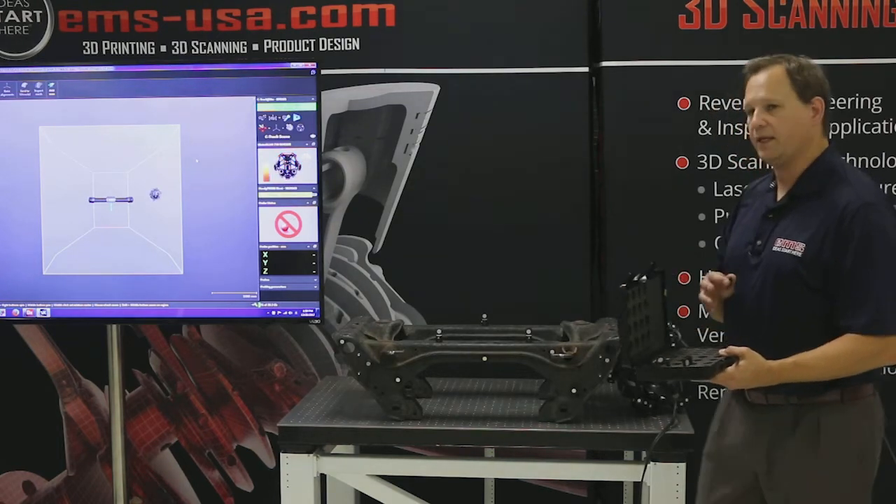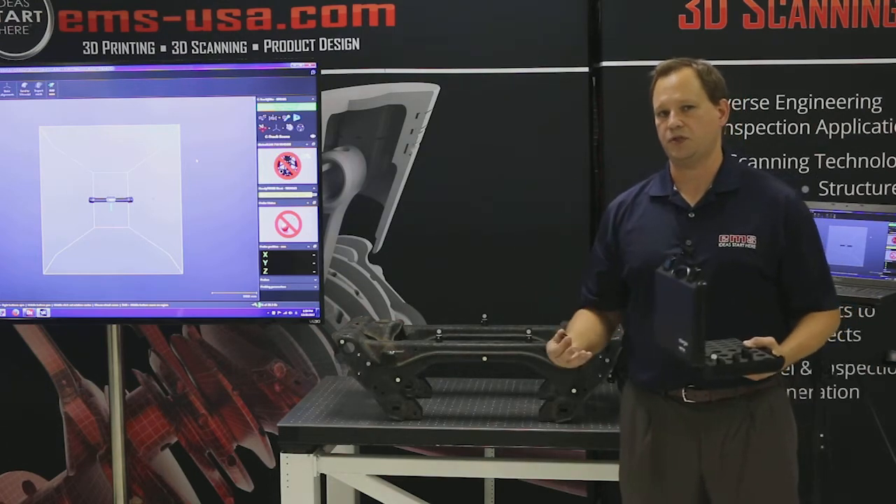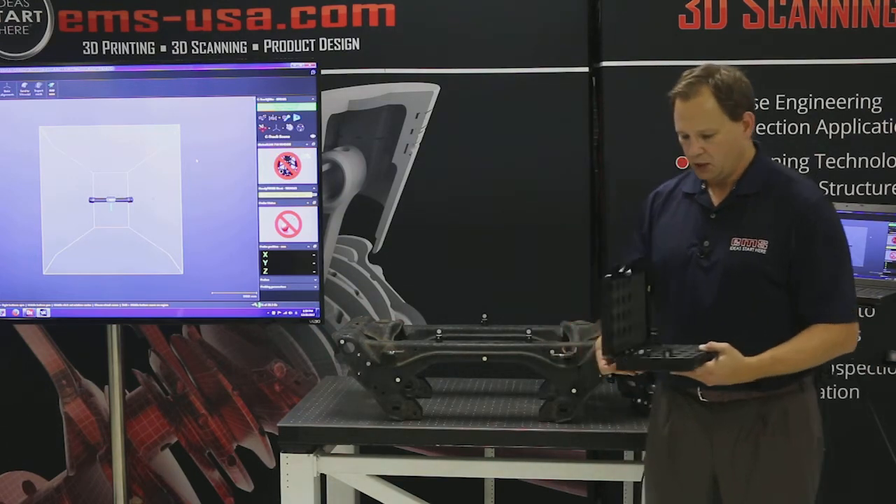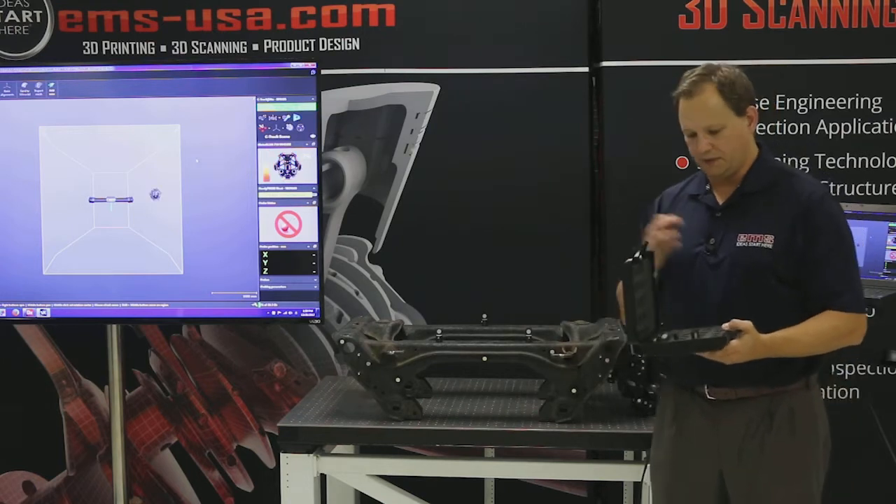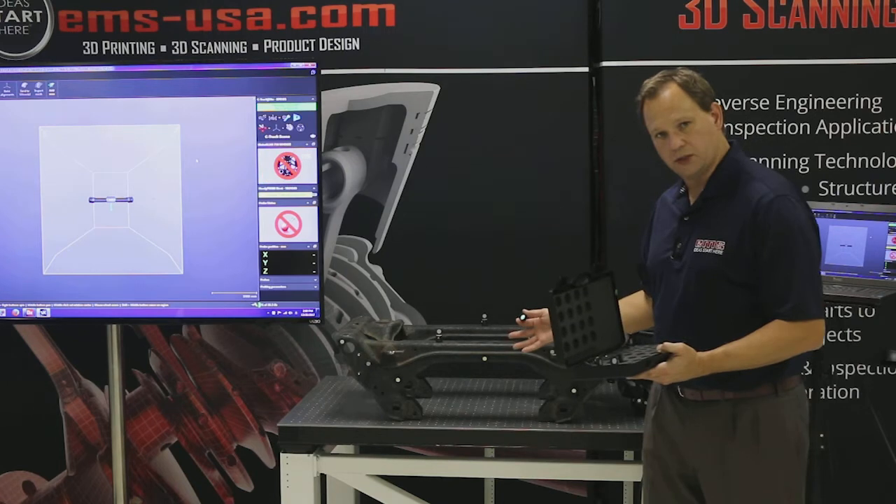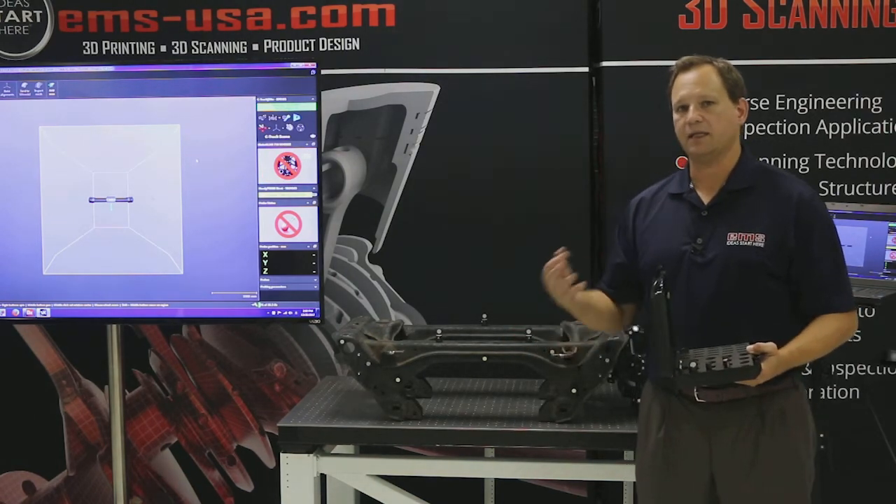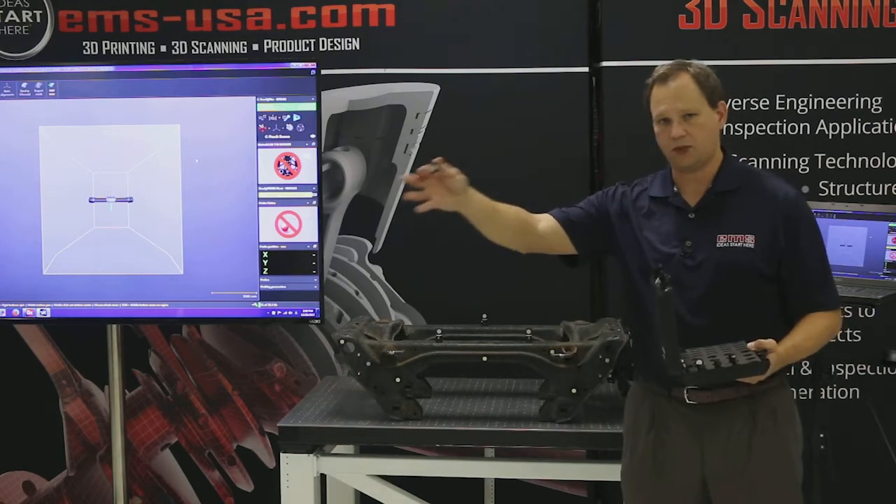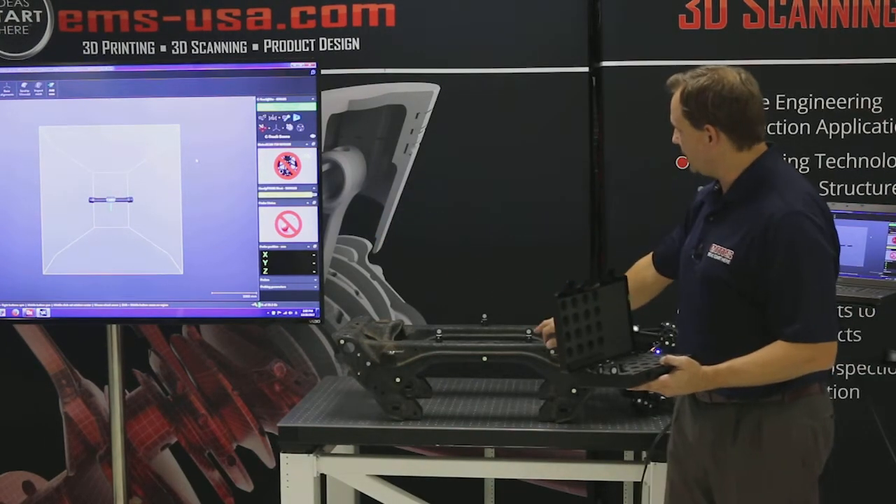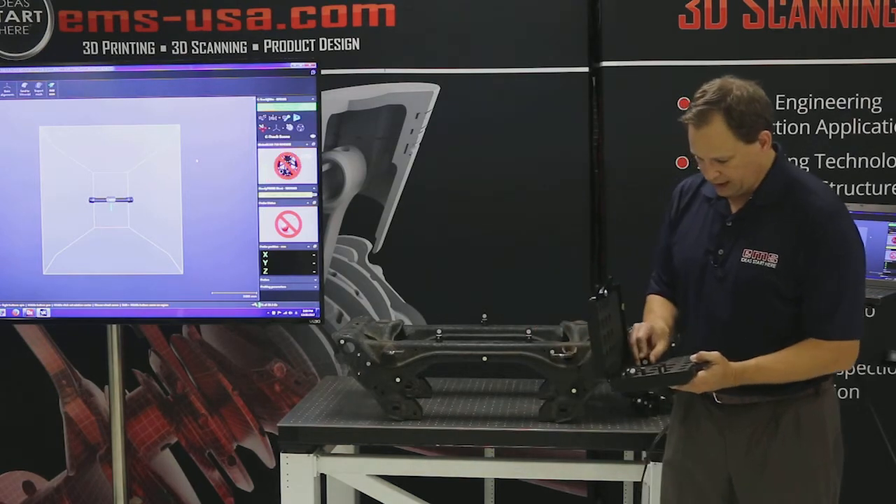Okay, so what that allows is the camera system to differentiate between two sets of targets. Okay, so with this kit and the box of stickers you get with it, we can add targets to our part and then track our part. Okay, so that allows our part to move, or our C-track to move, and as long as it can see the targets, then we're good to go. So let me show you what I did.